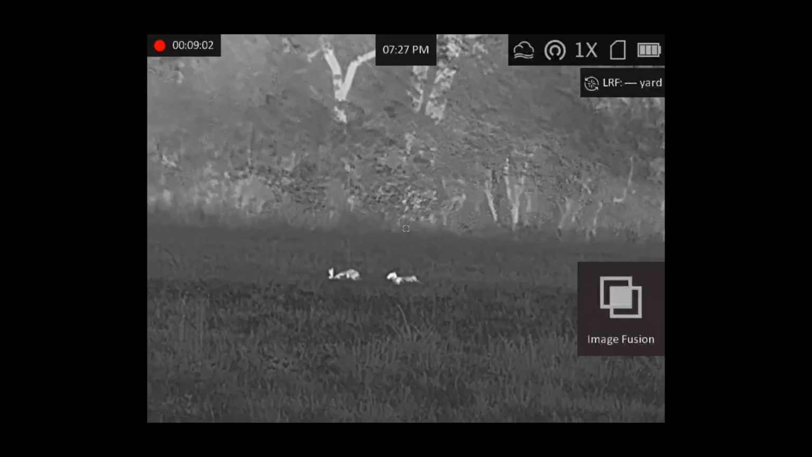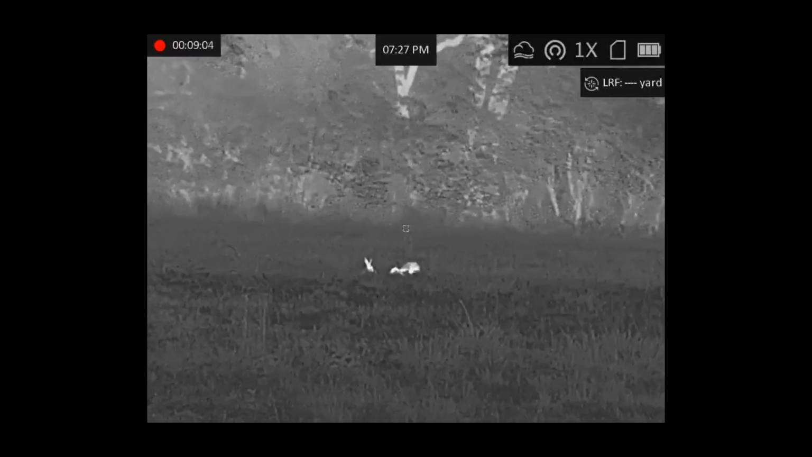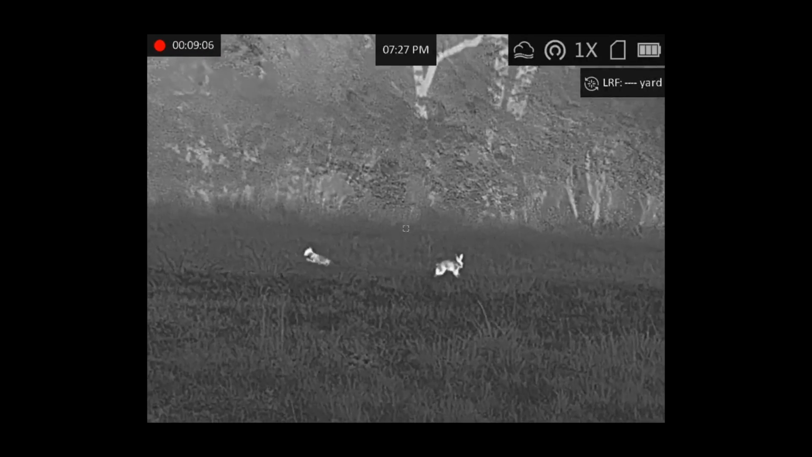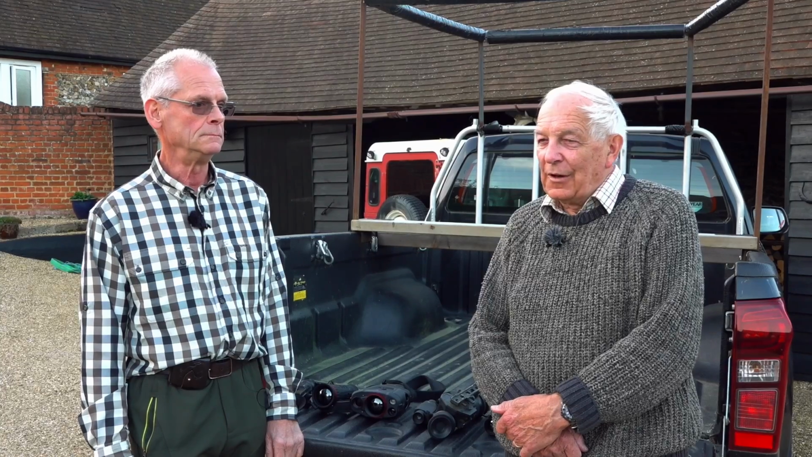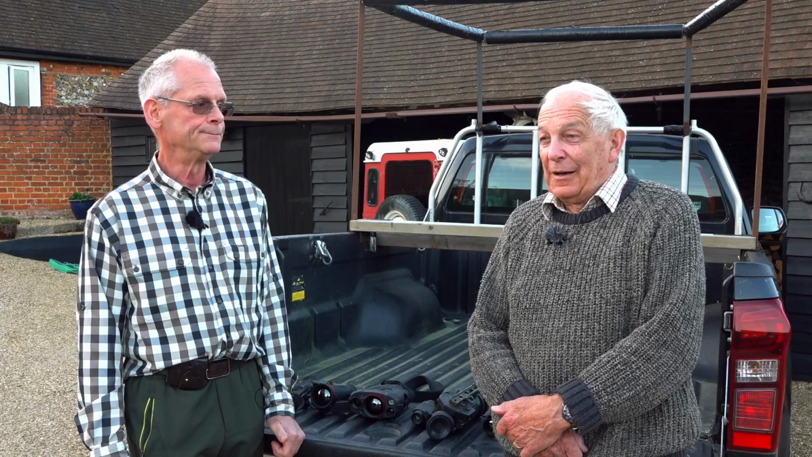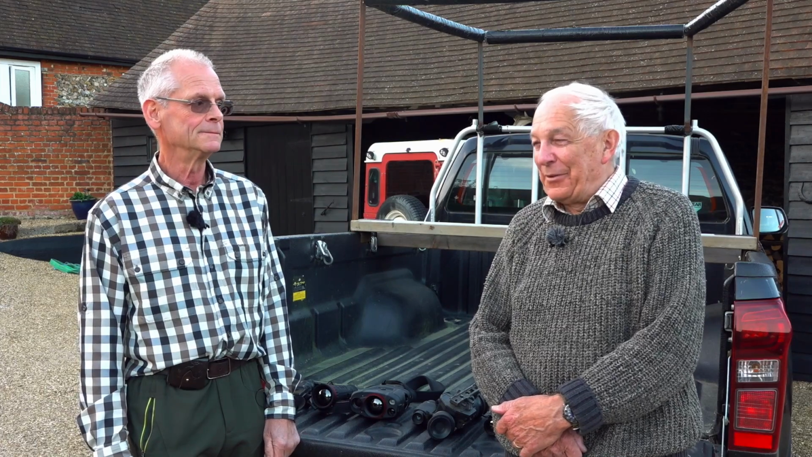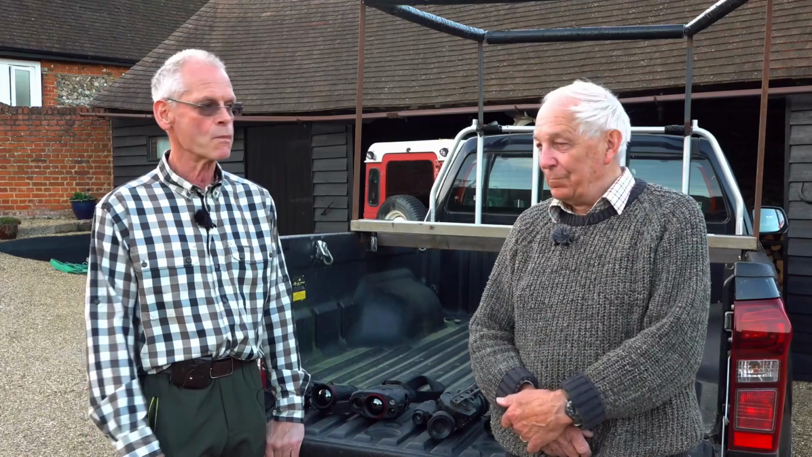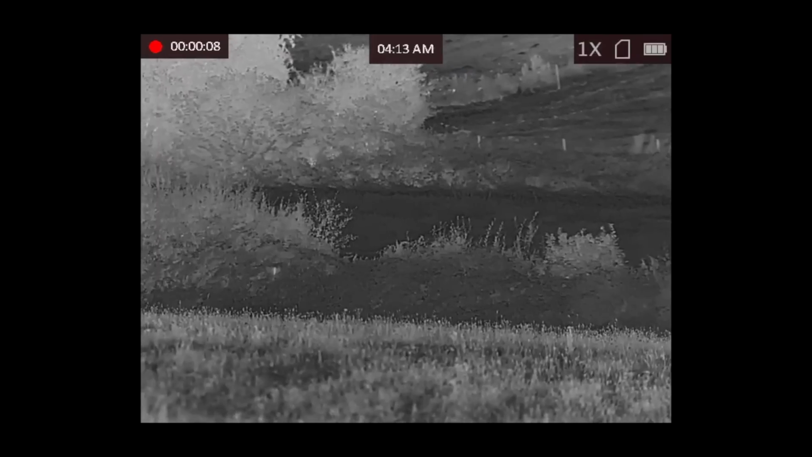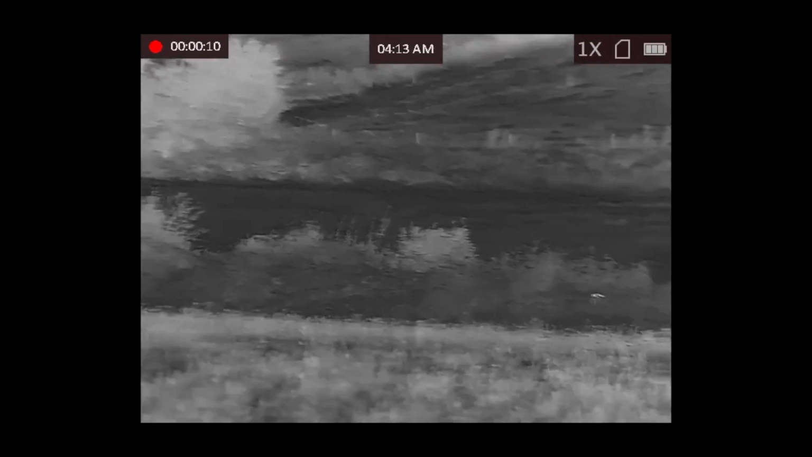Robert is quick to work out that could mean staying inside a warm truck on a cold autumn night. You can be sitting there in the middle of winter after a fox or something and engine on, heater going, otherwise you freeze to death. But you've only got that vision. But with that, you can look all round through the glass. Yeah. He's been trying out the Raptor on some of the farm wildlife.